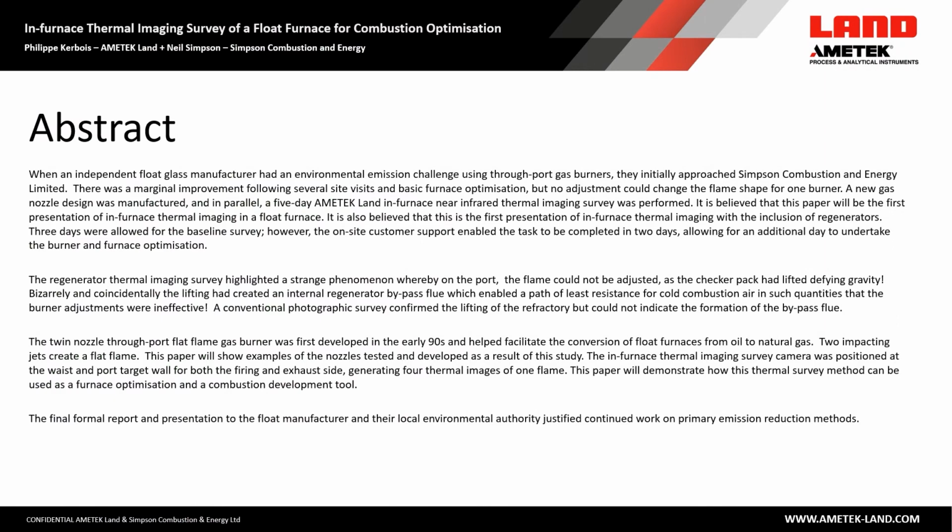Two years ago, an independent float glass manufacturer had an environmental emission challenge using a through-port gas burner. They initially approached Neil Simpson Combustion. In fact, there was a marginal improvement following several visits and basic furnace optimization, but no adjustment could change the flame shape for one burner. A new gas nozzle design was manufactured.